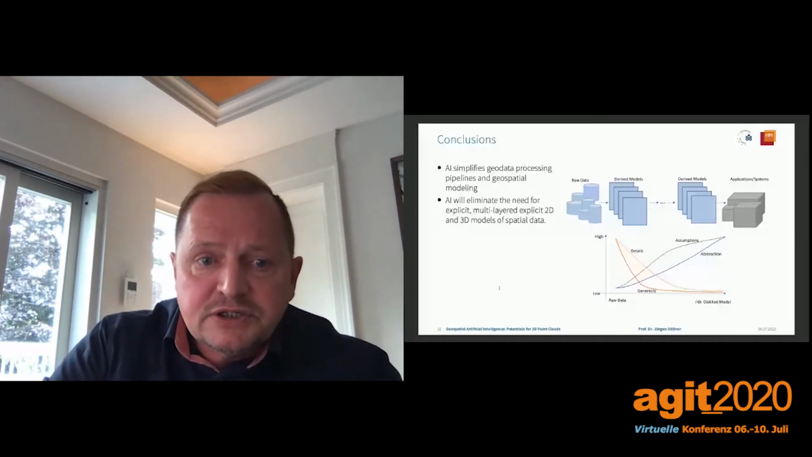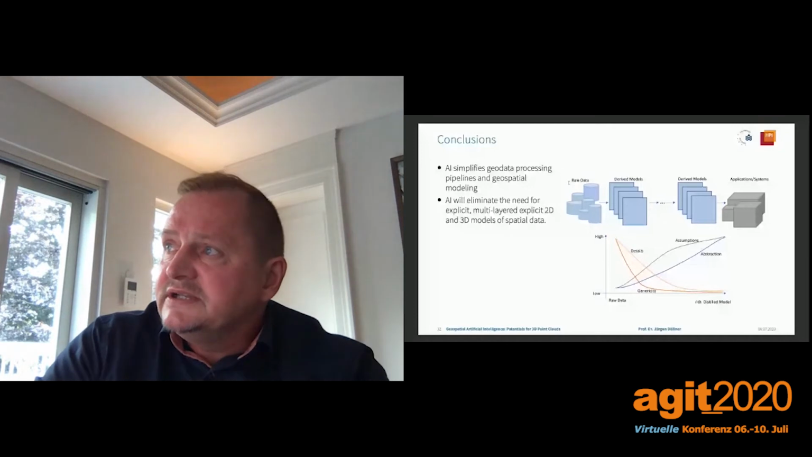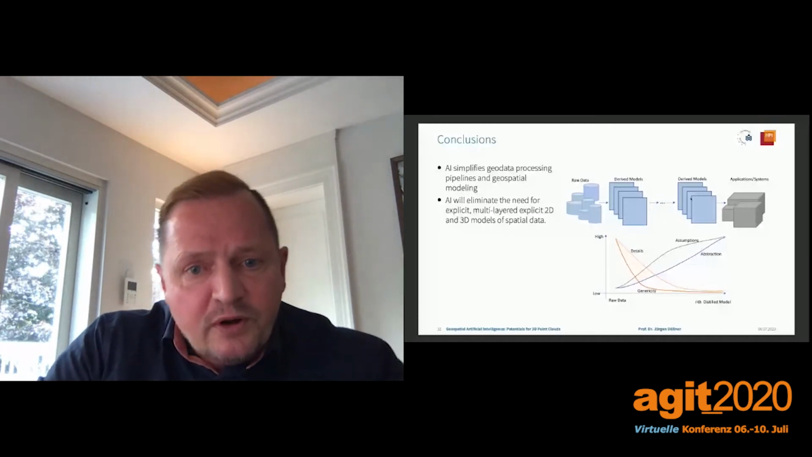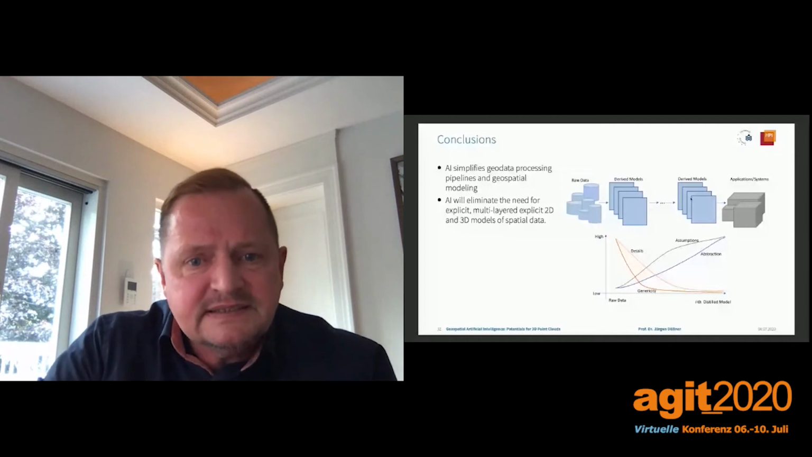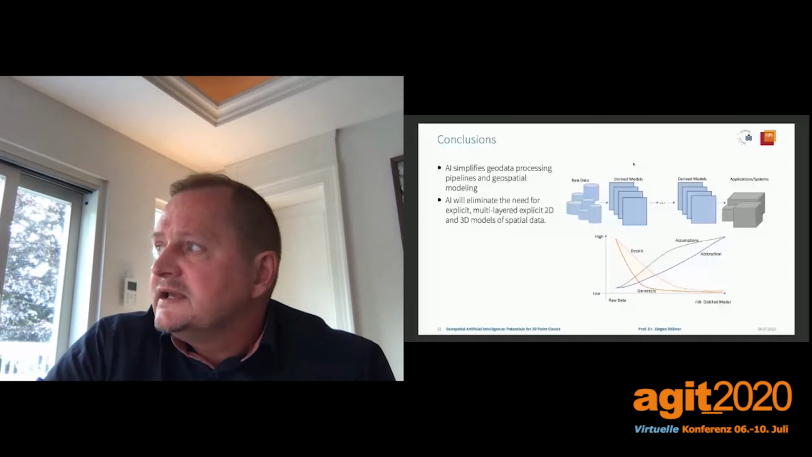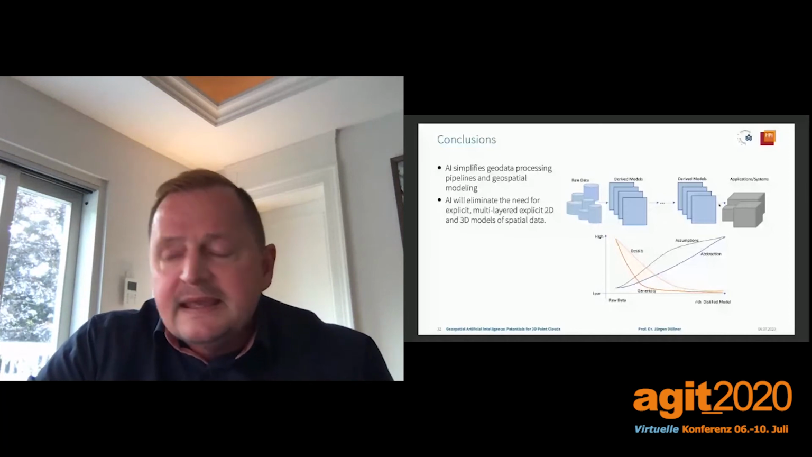Typically, and this is shown in the upper part, we use raw geodata to derive models and blend these models into higher level models, and this is what serves as input to applications and systems.